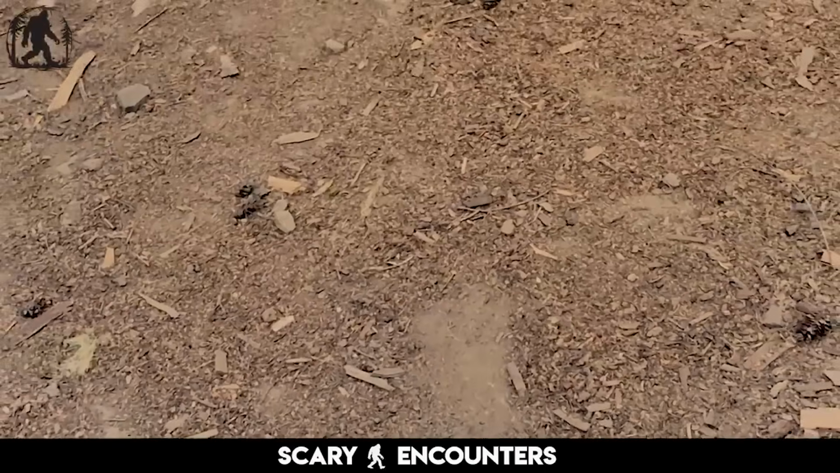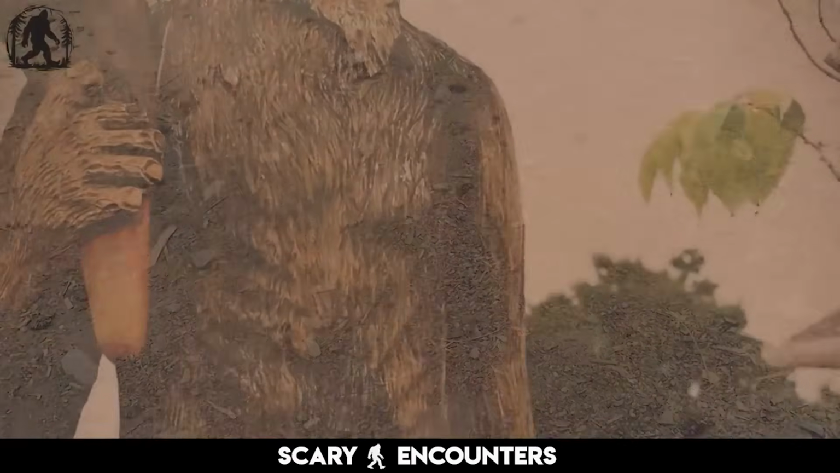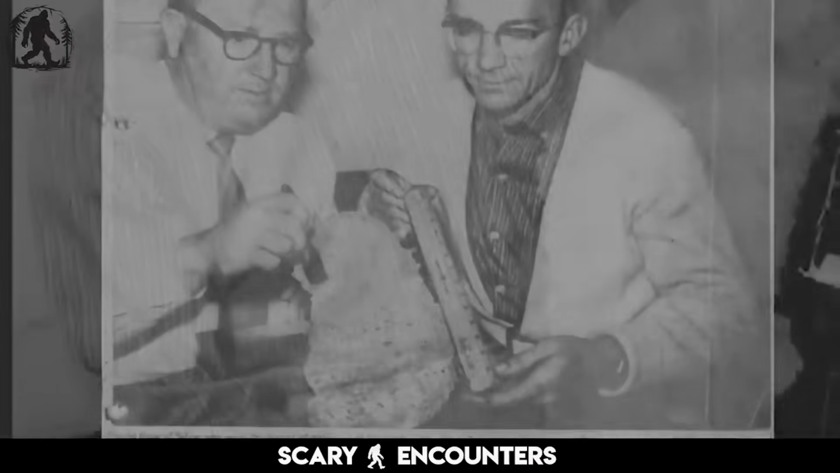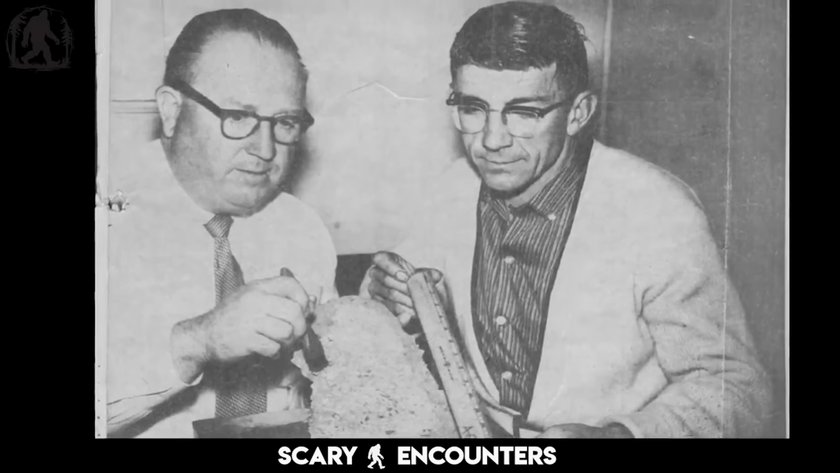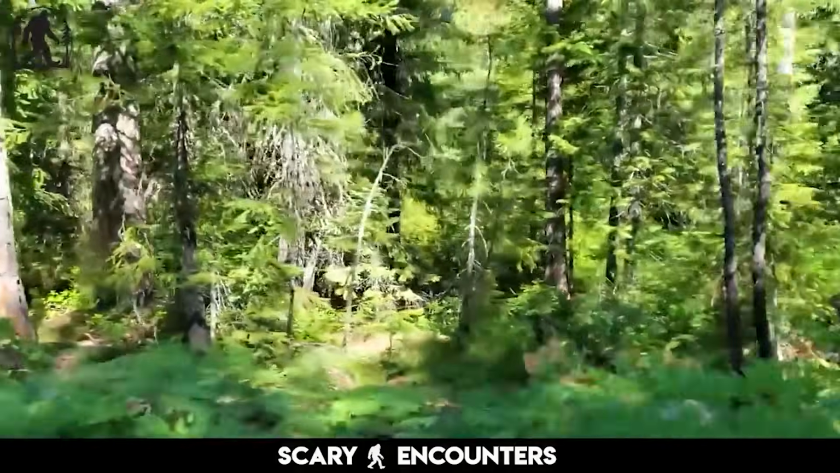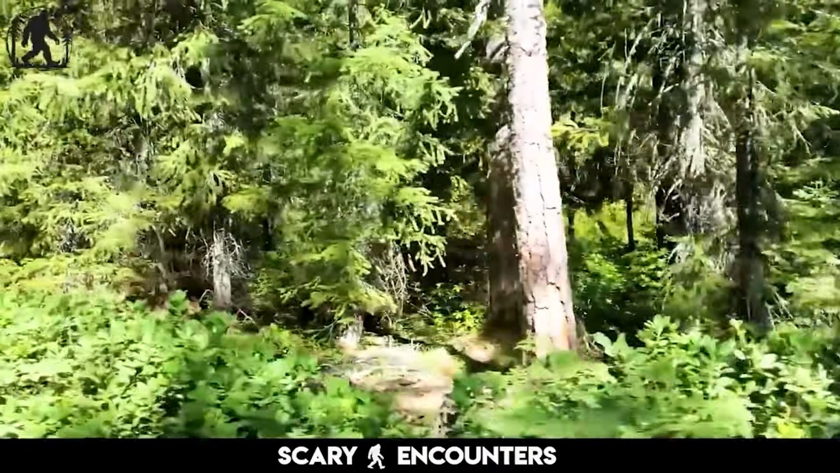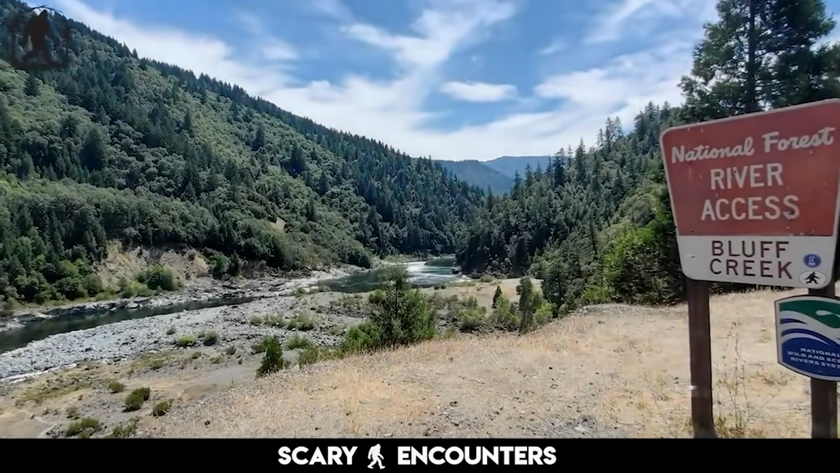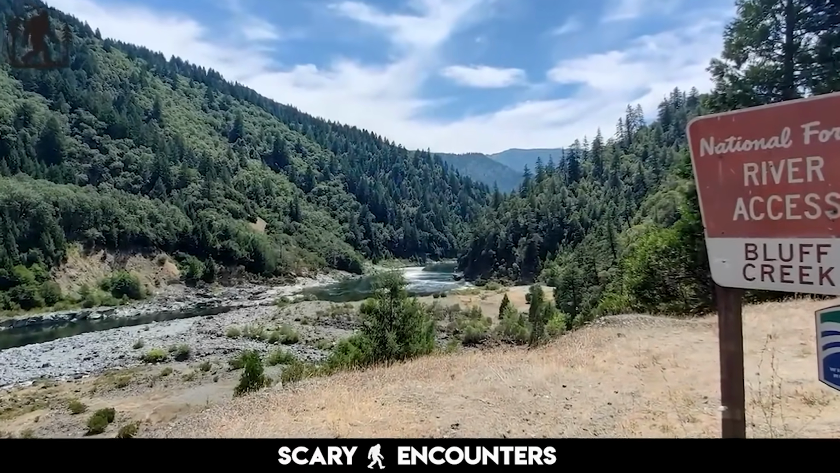For some, the belief in Bigfoot is built on thousands of eyewitness accounts. Others approach it scientifically, examining footprints, vocalizations, and patterns of reported sightings. And then there are those who don't see it as a belief at all. It's a fact, something they know is real because they've seen it with their own eyes. In Northern California, one location has become synonymous with these encounters: Bluff Creek.